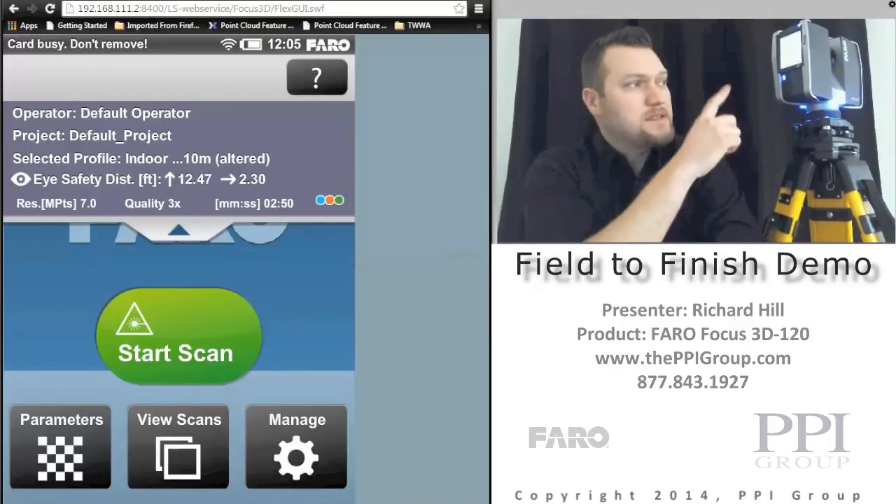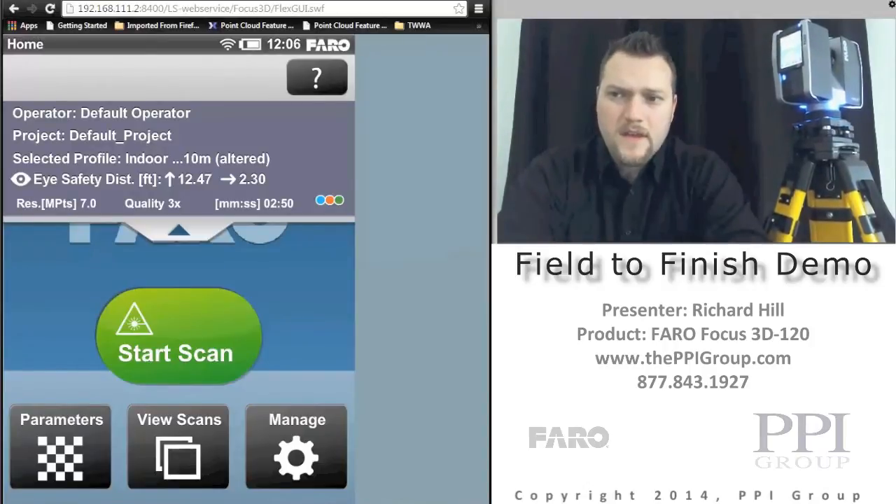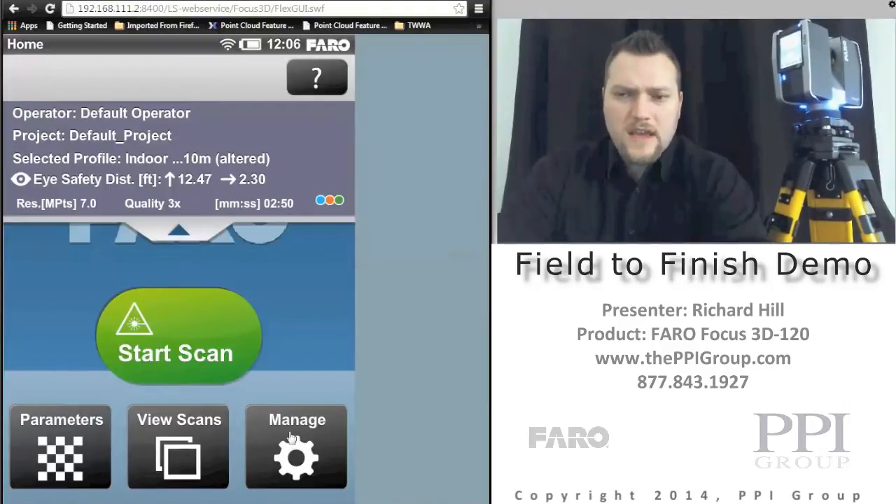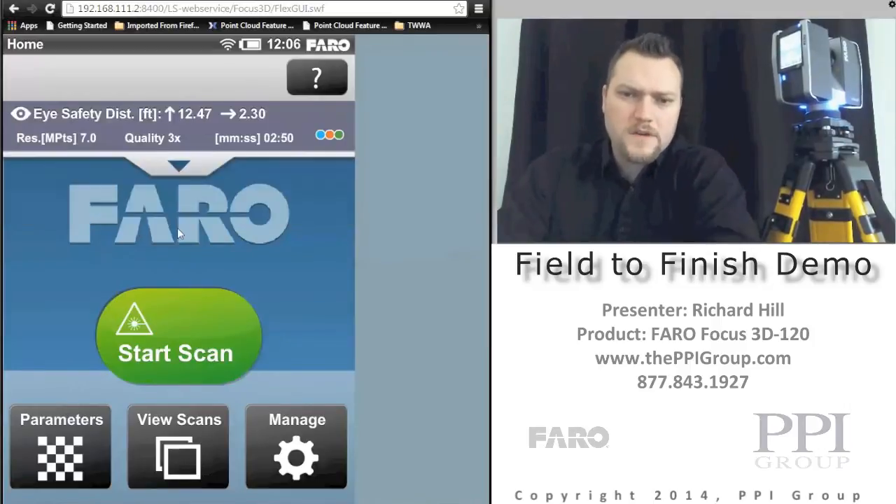You're not actually going to see the picks and clicks on the screen, so usually I'll just hit the home button on the scanner itself, get it back to the main screen, and then start working through the settings that I need to adjust on here. So the one thing that I usually make sure and check first is under Manage. Well, first of all, I'll talk about the main home screen here.